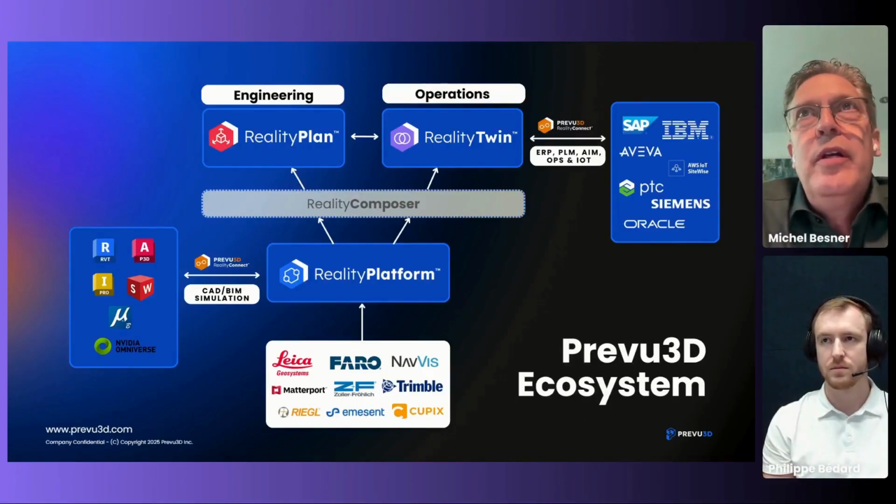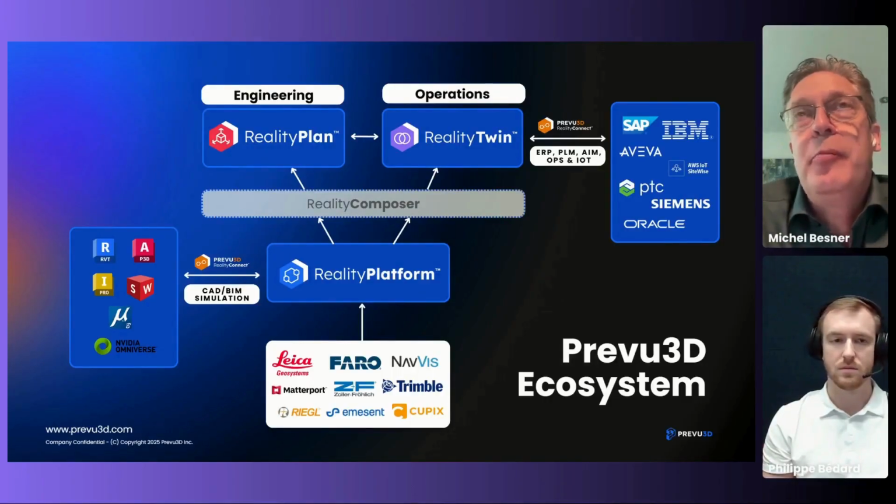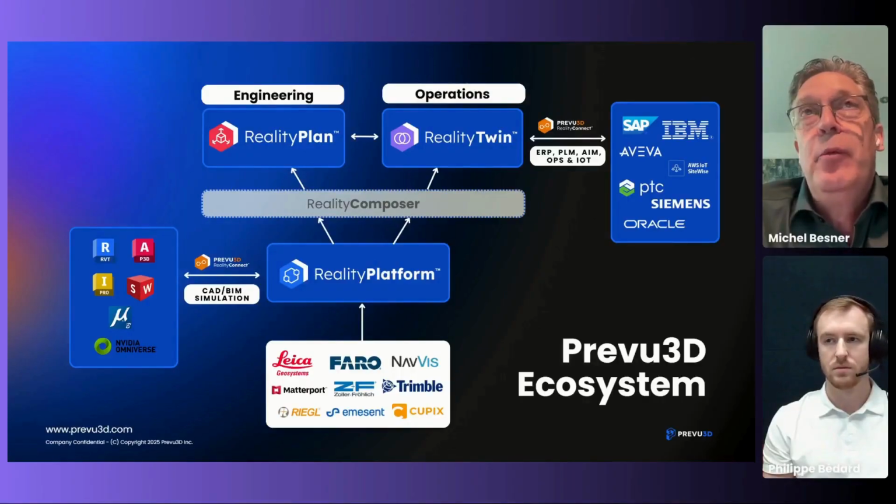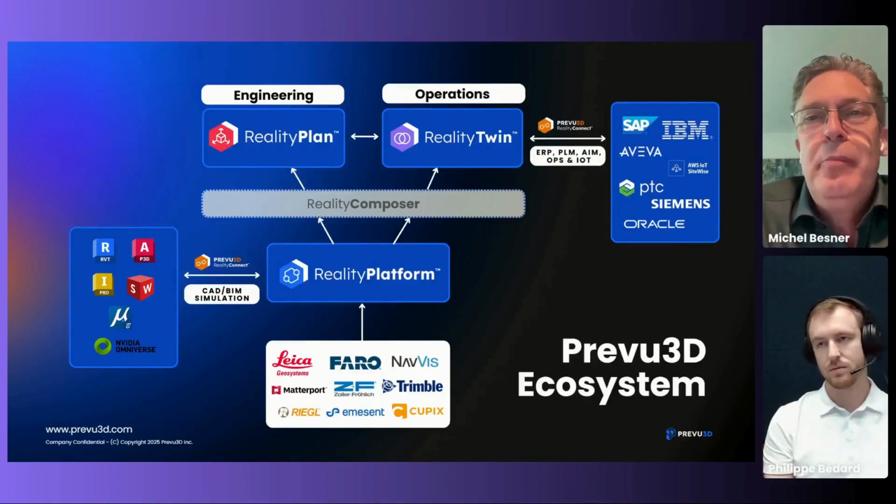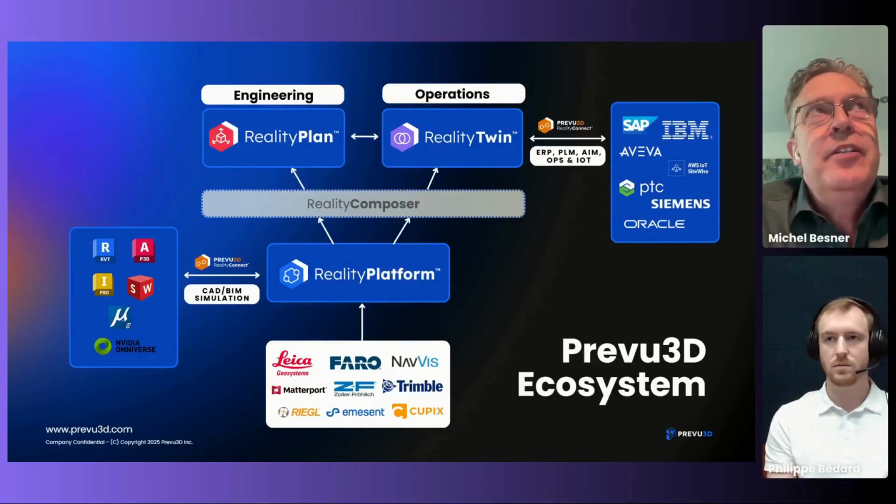And really where things are going for us is that I have an asset that's been isolated from my scan. Great, I can view it, I can click on it. And what we've been getting from customers next has been, well, can I connect my systems of record? Can I get my SAP environment, IBM Maximo or AVEVA PI or other systems connected?